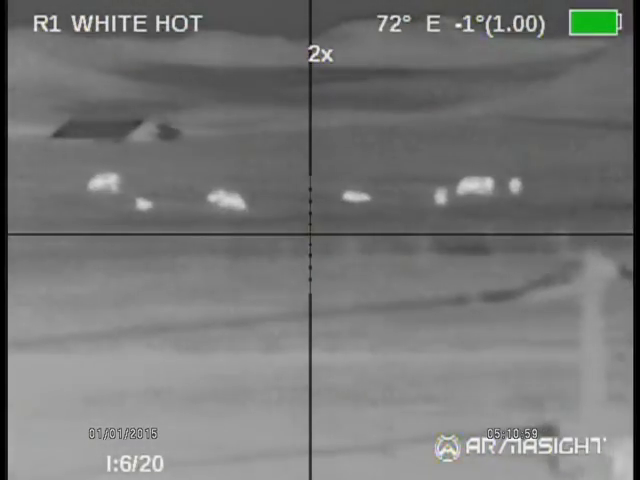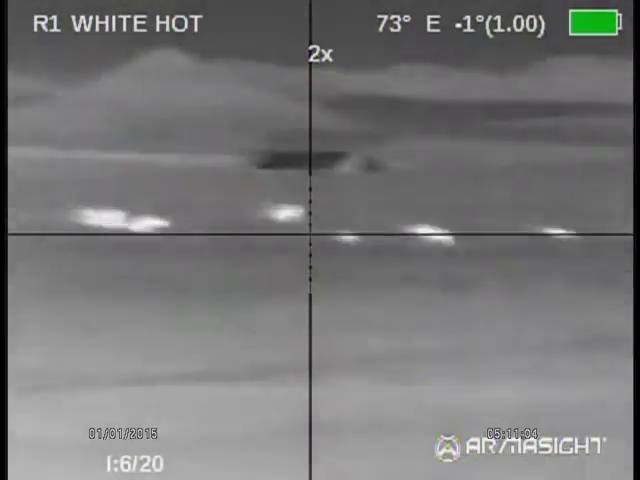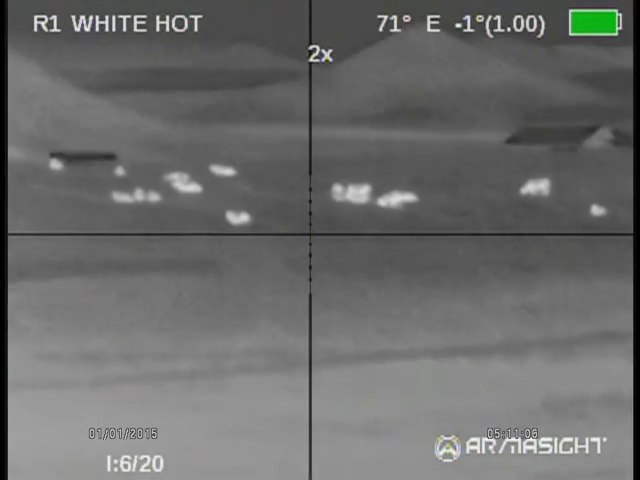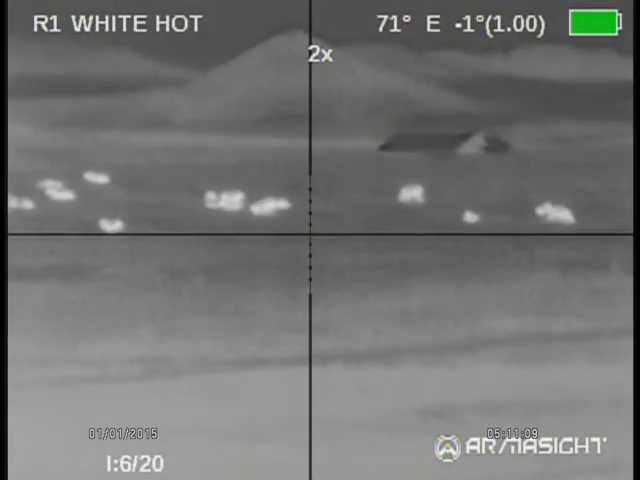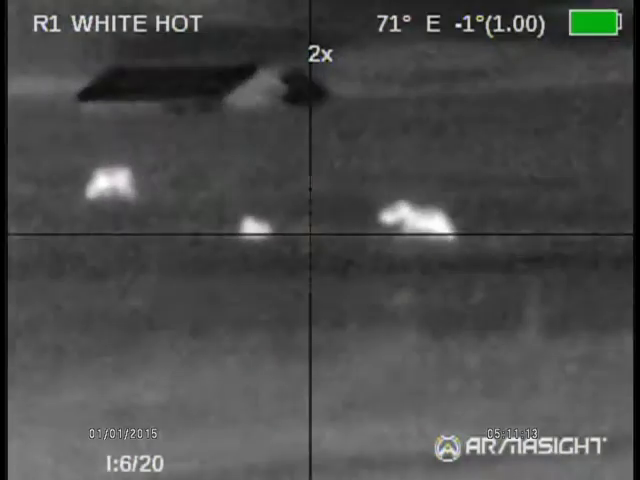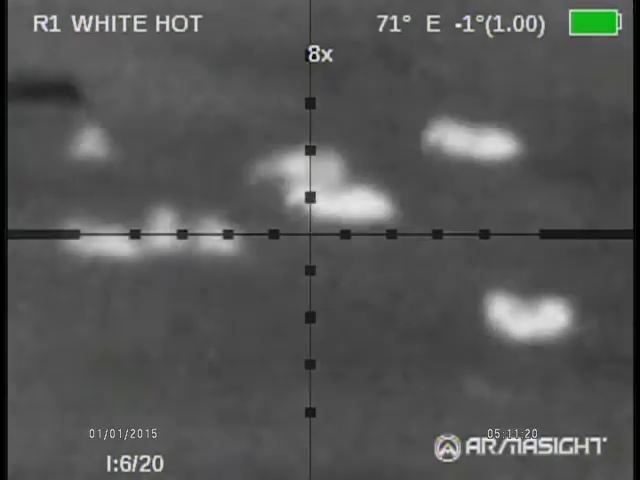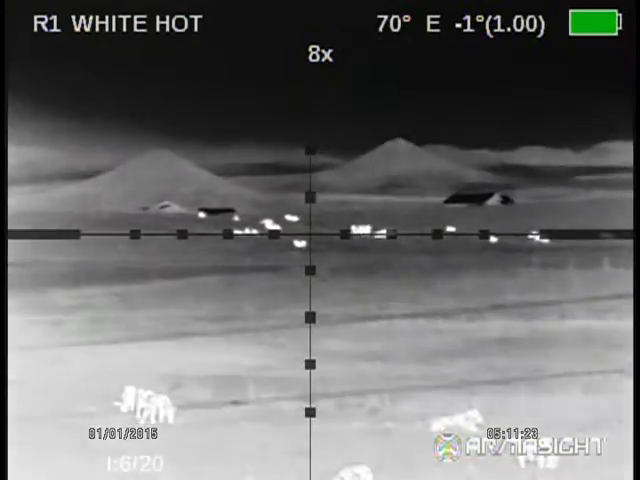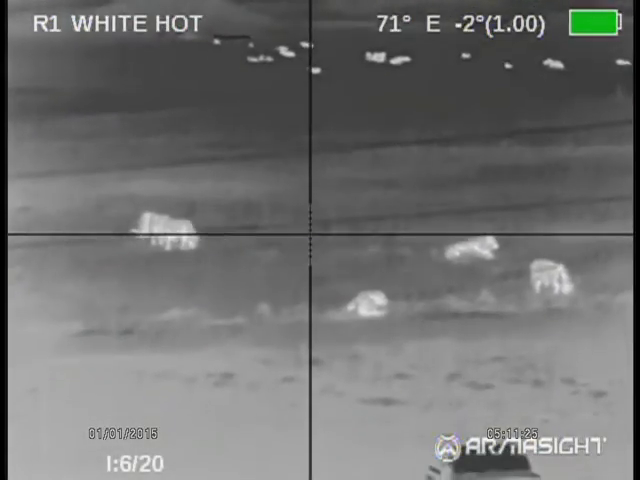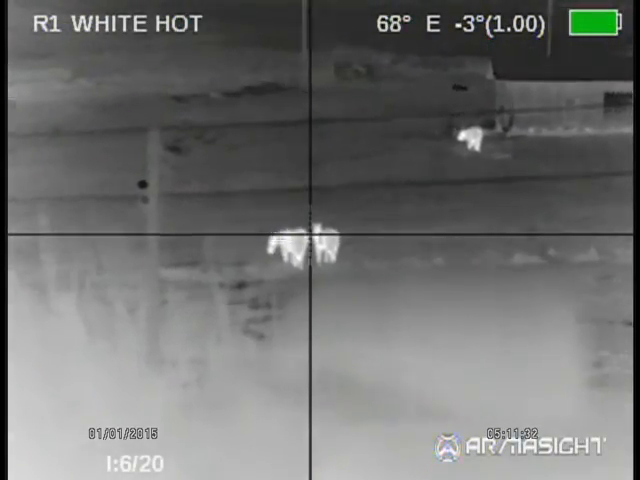See, it's a little bit better. It cuts your quality in half every time you zoom in. So like if you bought a thermal that was a 320 resolution, this is what it would look like on 1x. So good, but not super clear. There's 4. See, it's degrading even worse, and then 8, I don't even know what the hell you'd use 8 for. But I run everything on a 1x on the unit, and then like I said, it's all optical zoom with the day optic.